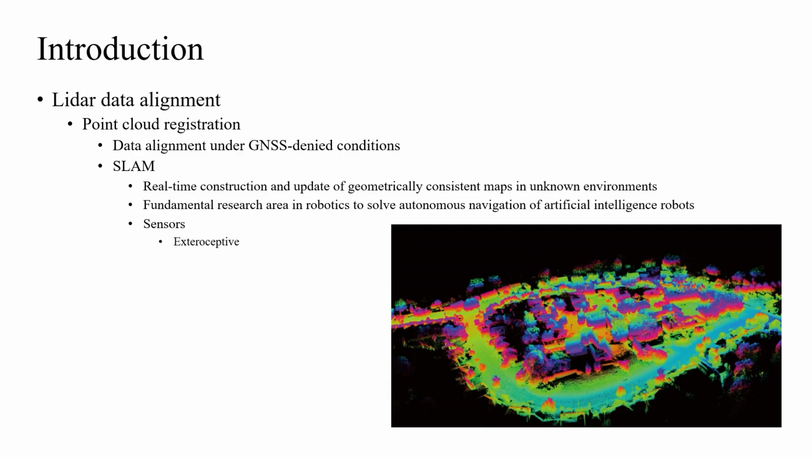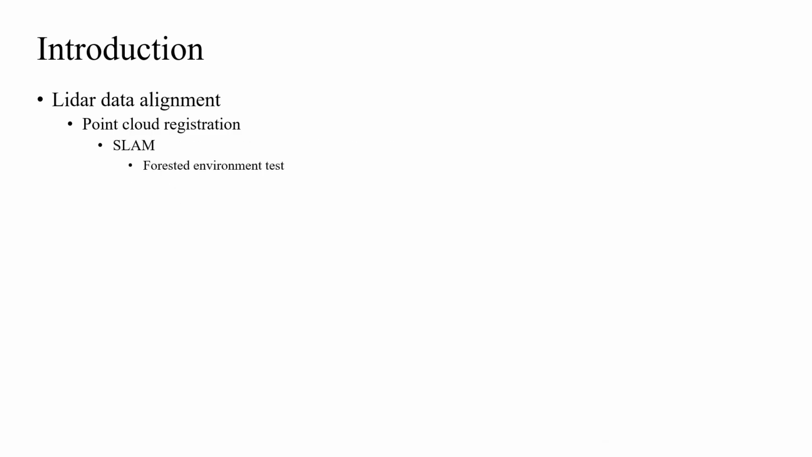Some exteroceptive sensor examples include LiDAR, sonar, monocular camera, stereo camera, and RGB depth camera. Some proprioceptive sensor examples include odometers and compasses. At the time, a few studies in existing literature tested SLAM algorithms in forest environments.